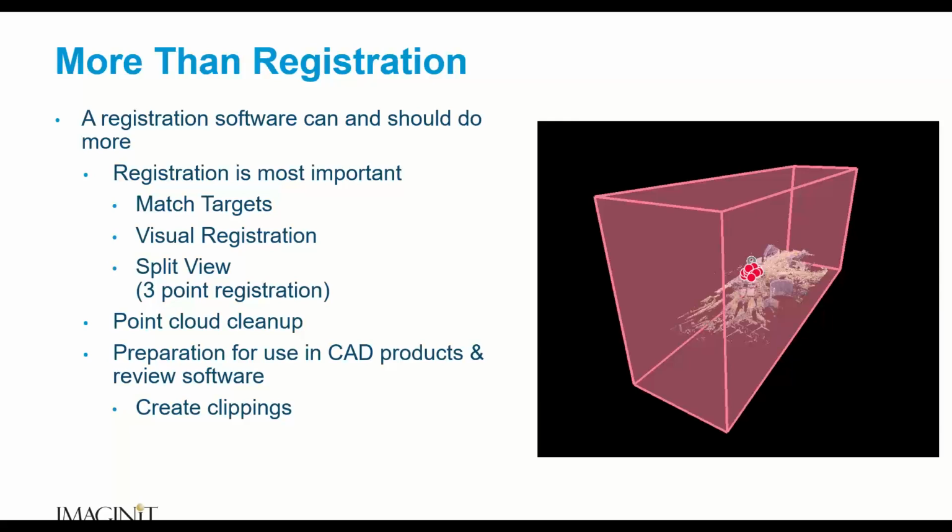Now, this clipping can just hide the data if we want, or we have the option to get rid of data if we want. And so when this comes over to the CAD software, we have the ability to activate or deactivate that clipping.